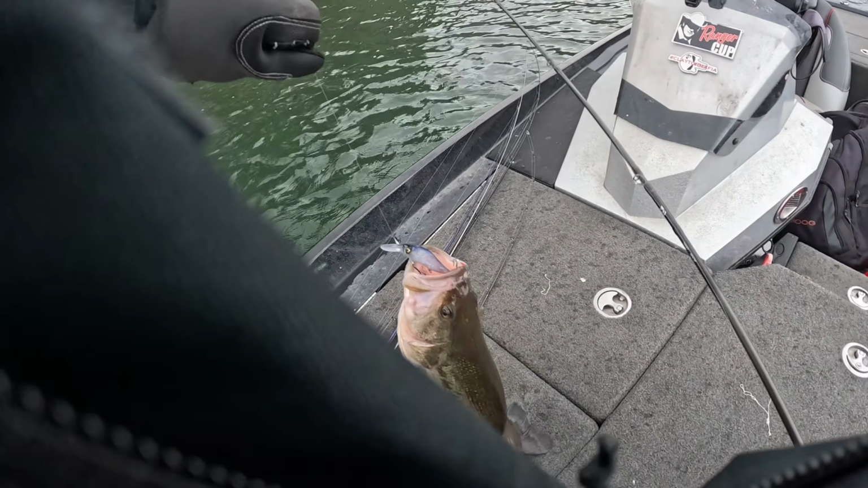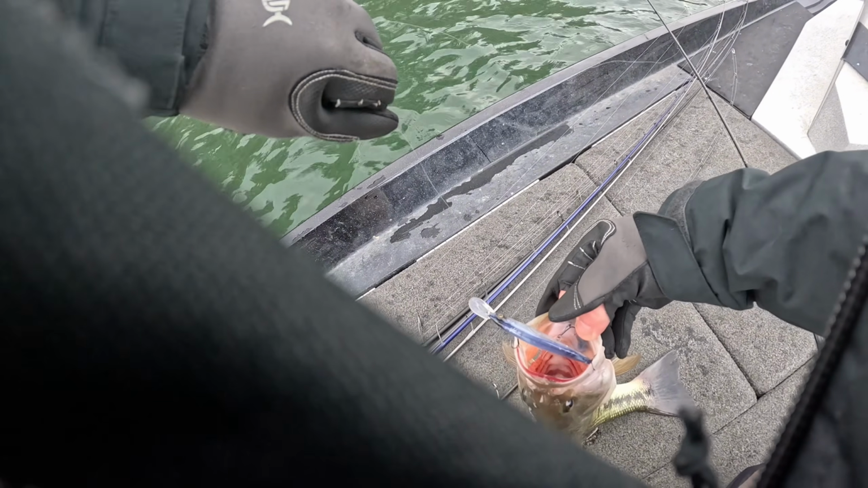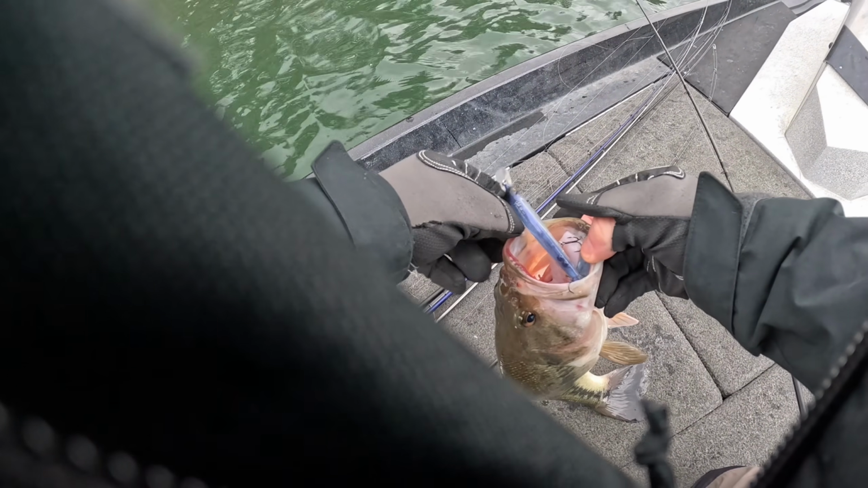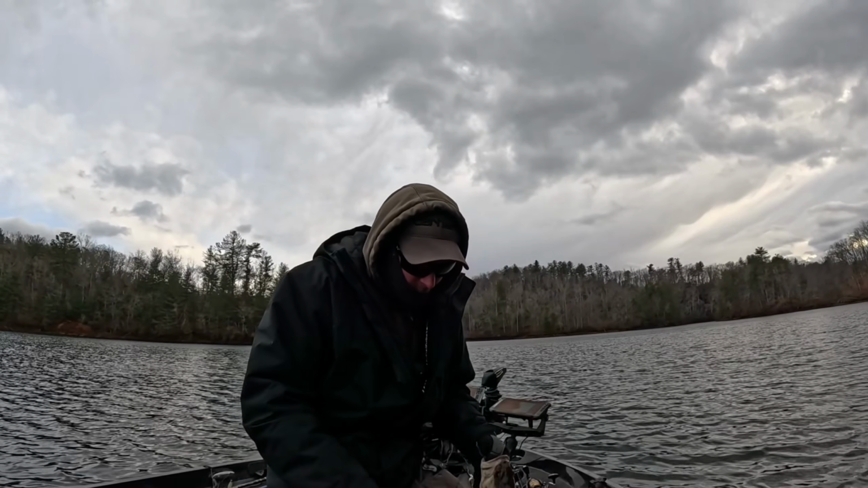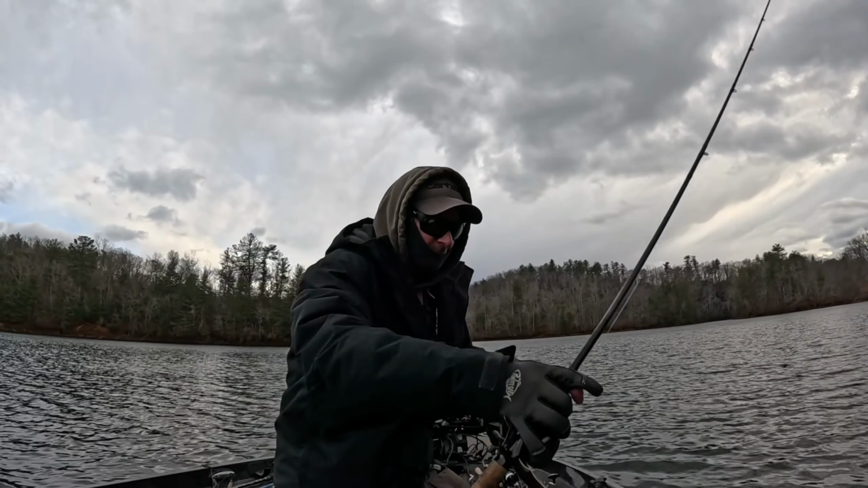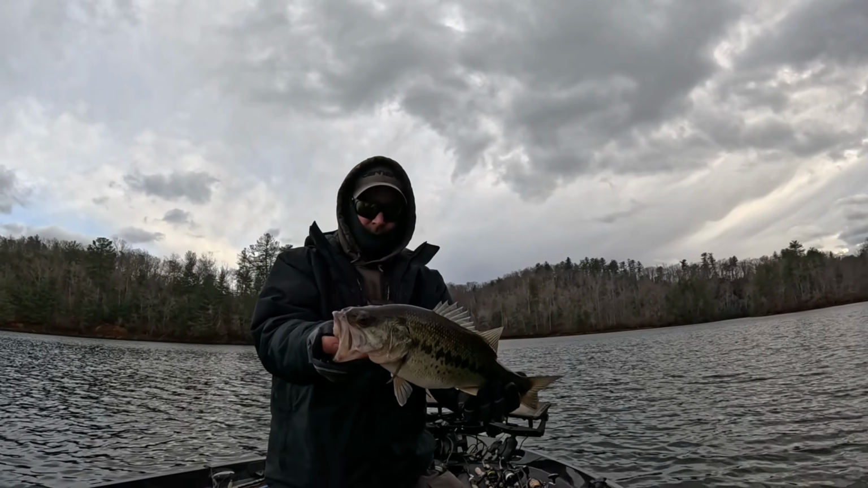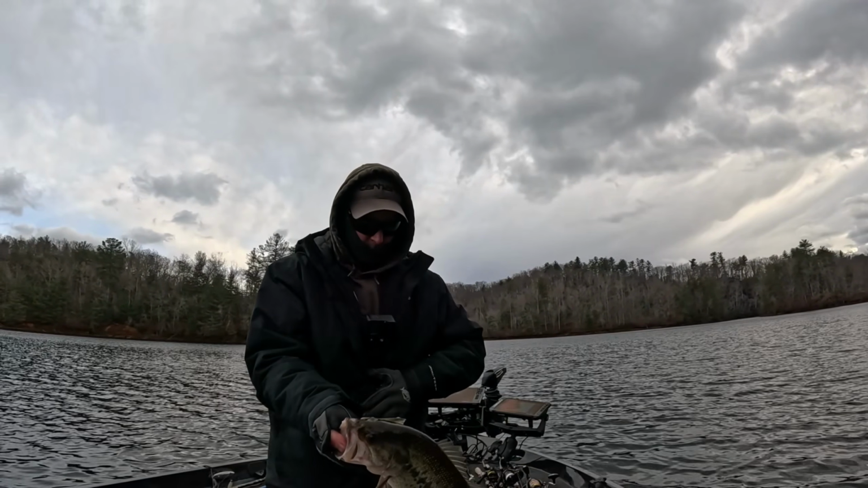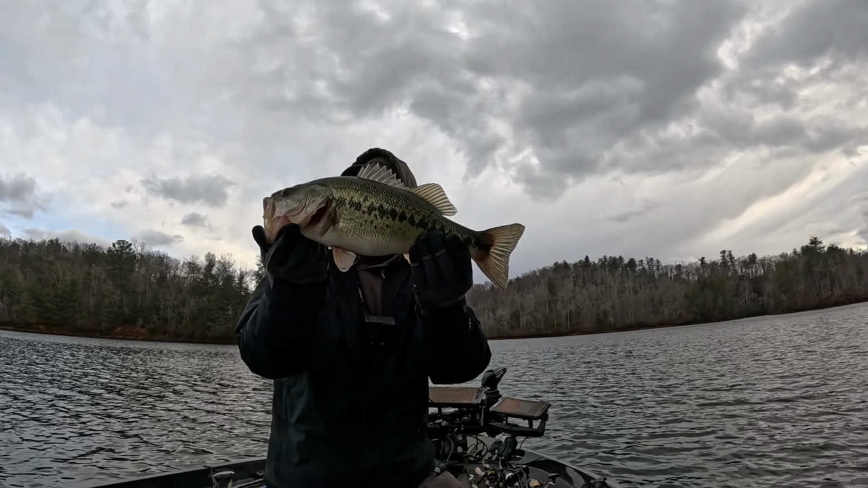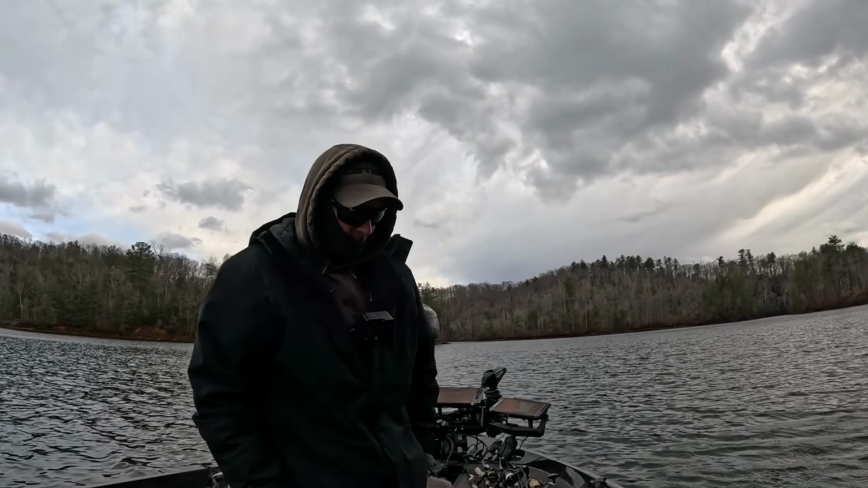Oh, jerk bait. Chunky monkey. Off the hook. Them little cheesy factory hooks on them things are awful. It's a nice one. Big one.